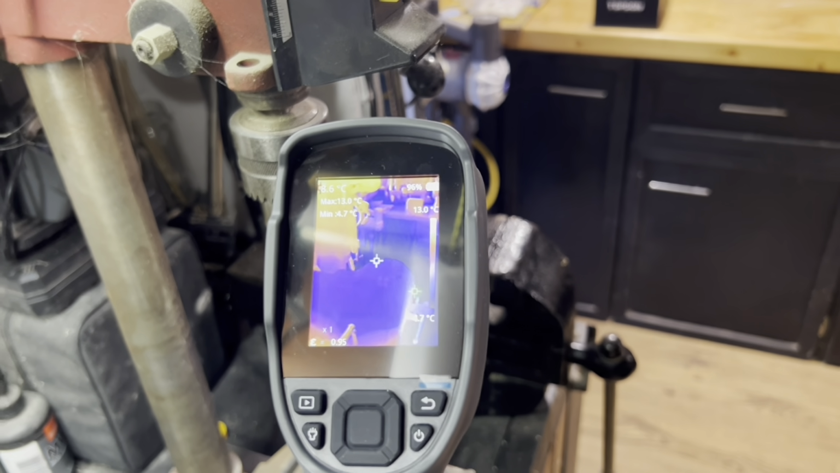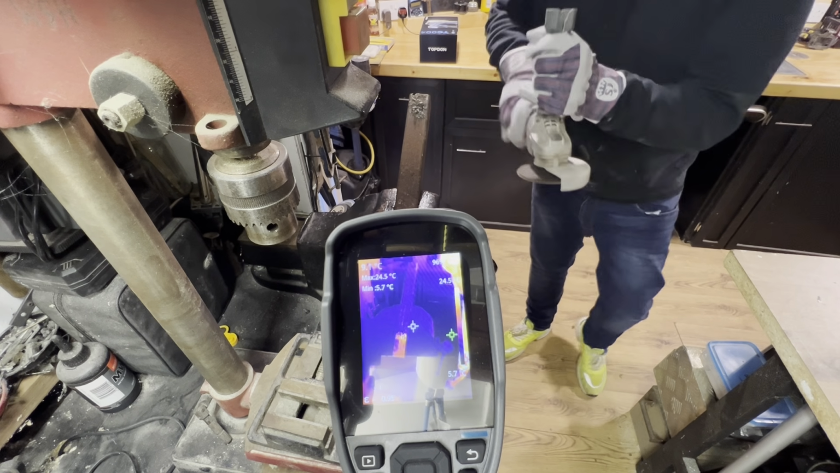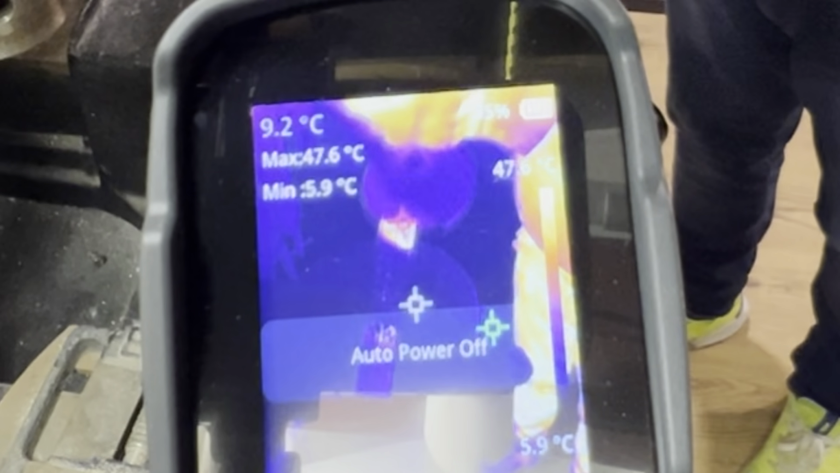So I thought, first thing I'm going to do, let's grind a bit of metal. So I've got a bit of metal in the vise, got my grinder with a flappy sanding disc on there, just to see what sort of temperatures it goes up to. I haven't got my glasses on, so I can't see what it goes up to. But look, these are just things we're trying out. Here we go, 47 degrees. And then the power went off.